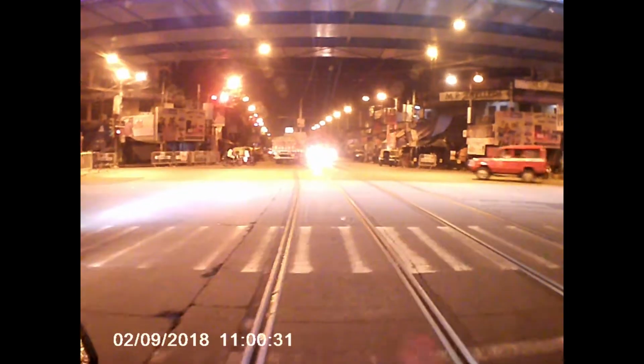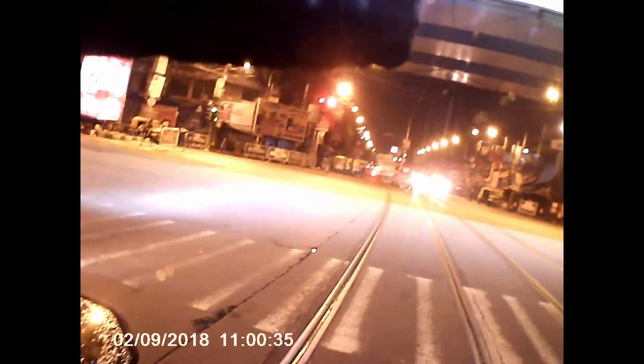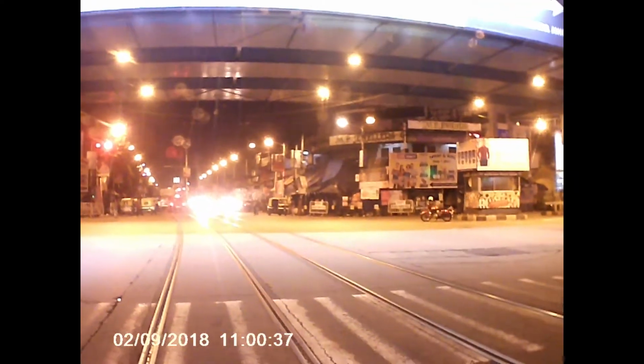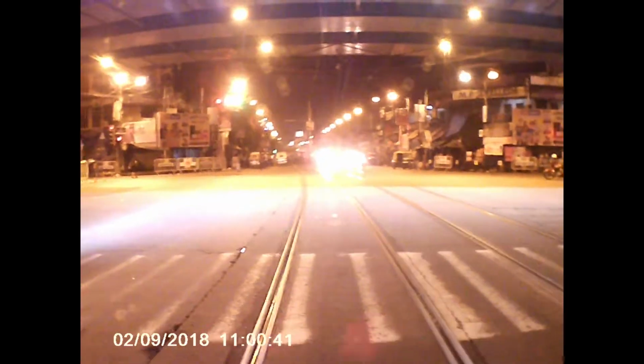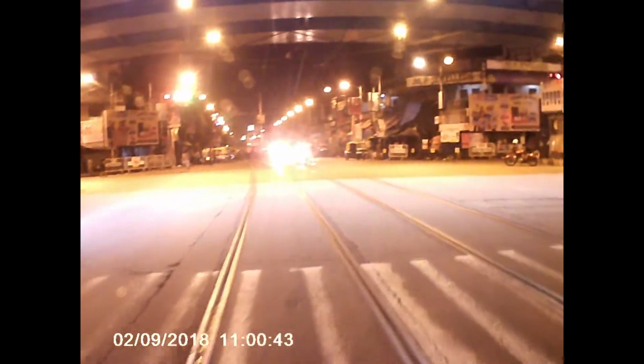So, red signal. Okay, we're good to go. Okay, there's a bike of a Kolkata police, but where's the police?